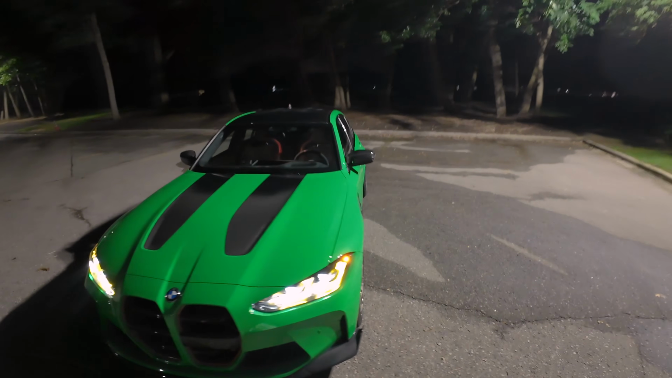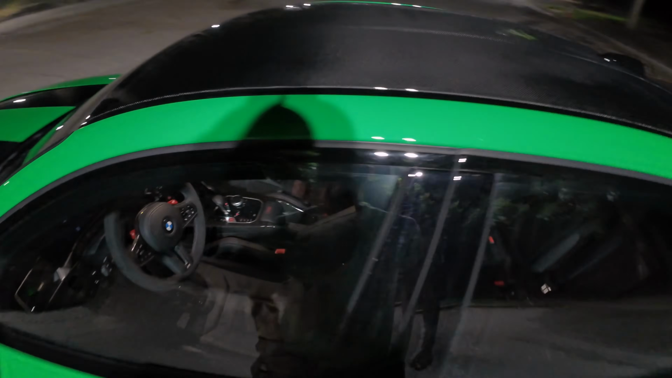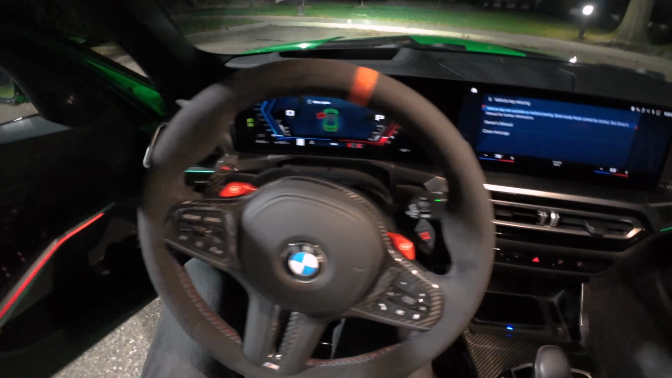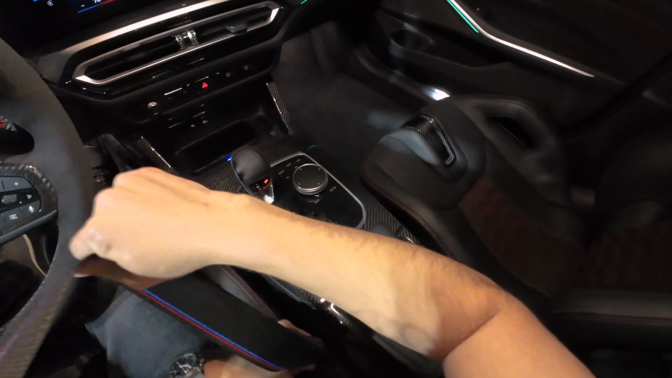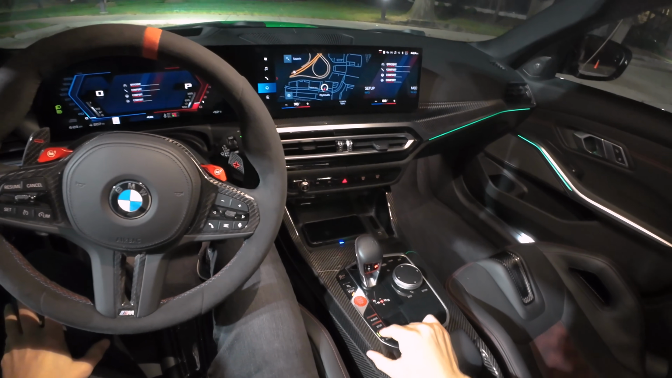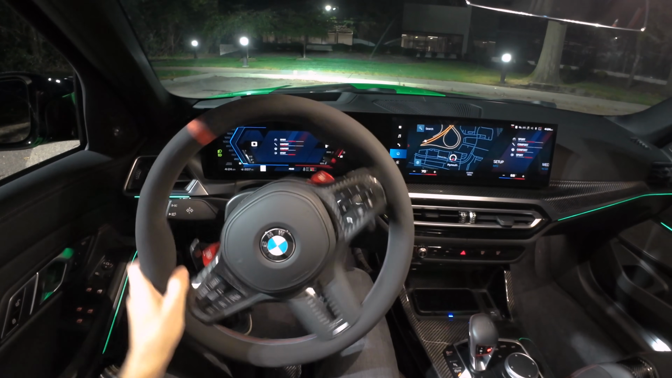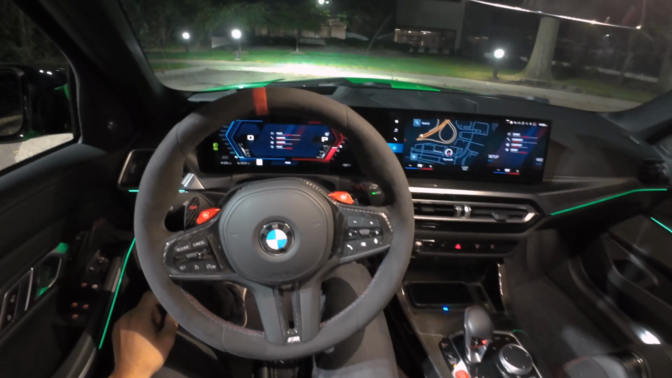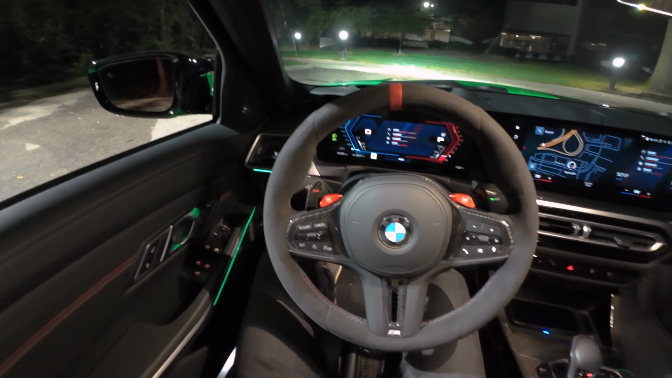Okay, that's enough of a walk around. Let's go drive this thing. Carbon fiber mirror caps too. Oh boy. Not sure what that's all about. Active exhaust. Sounds pretty good. The rest of this interior is pretty straightforward, very driver focused.